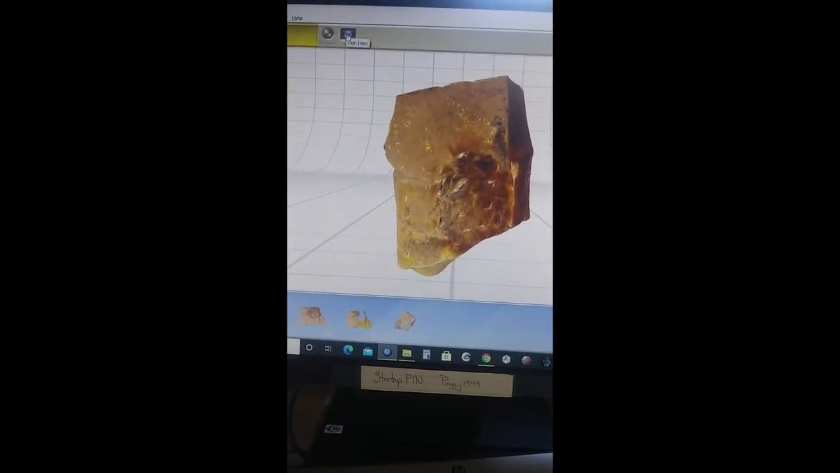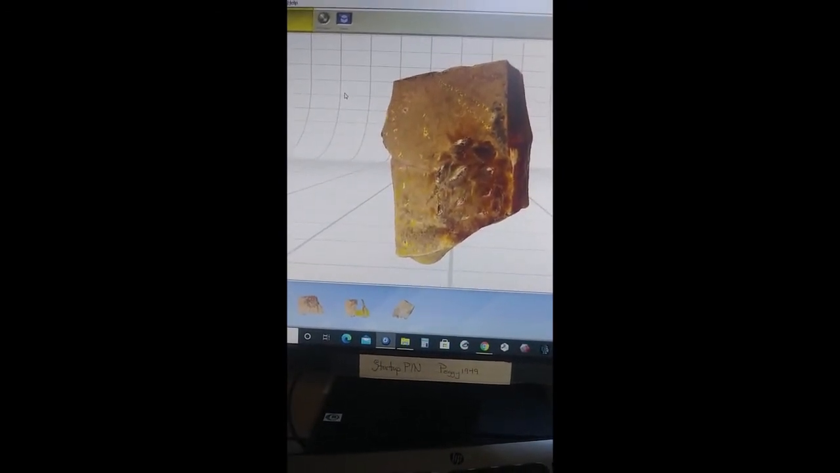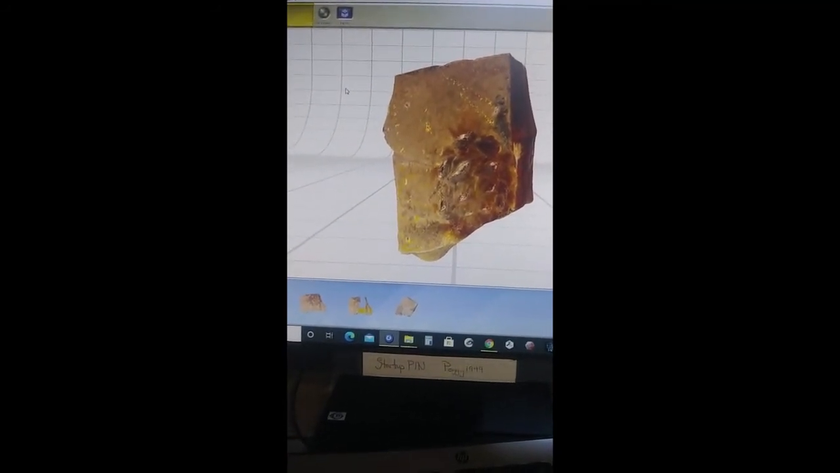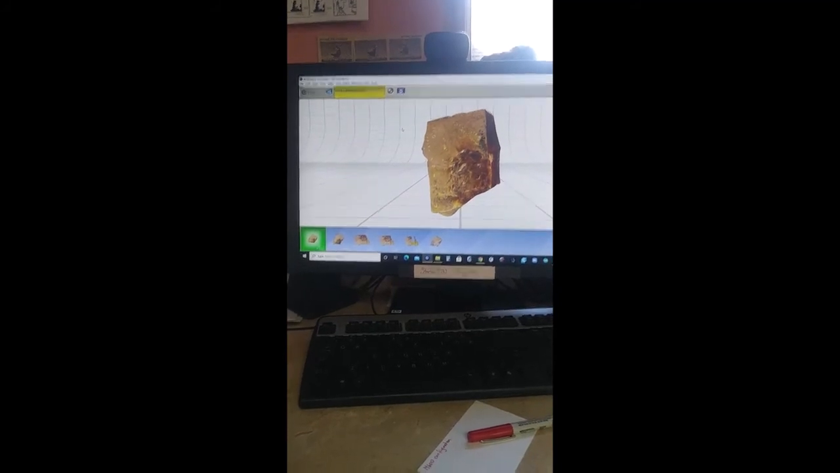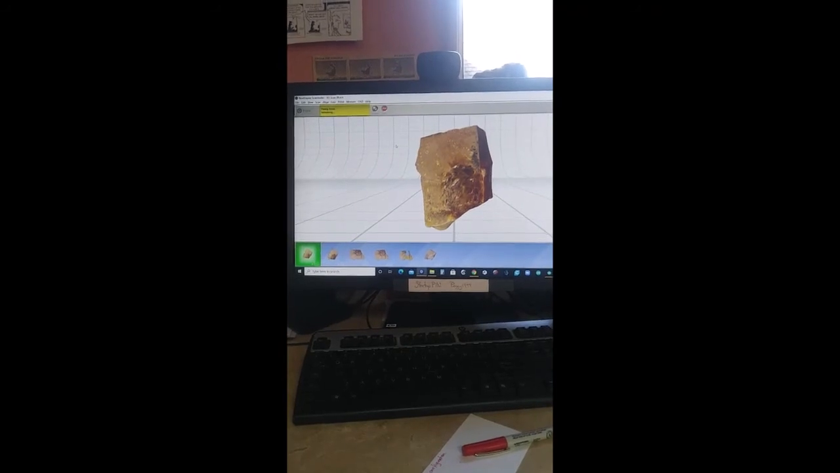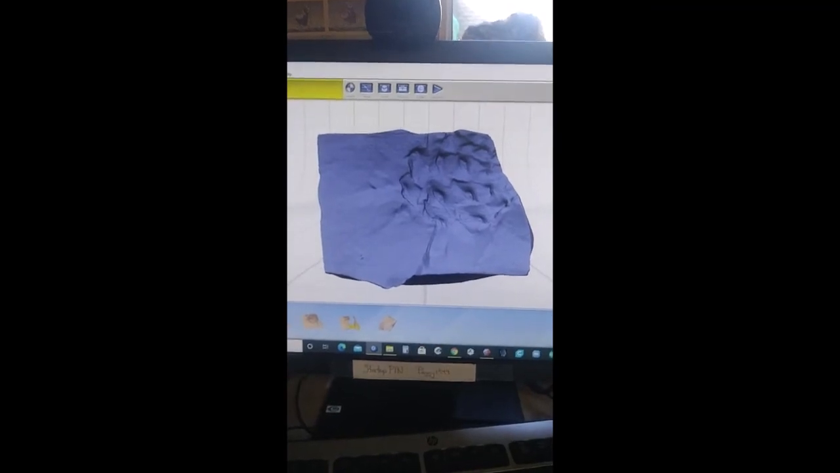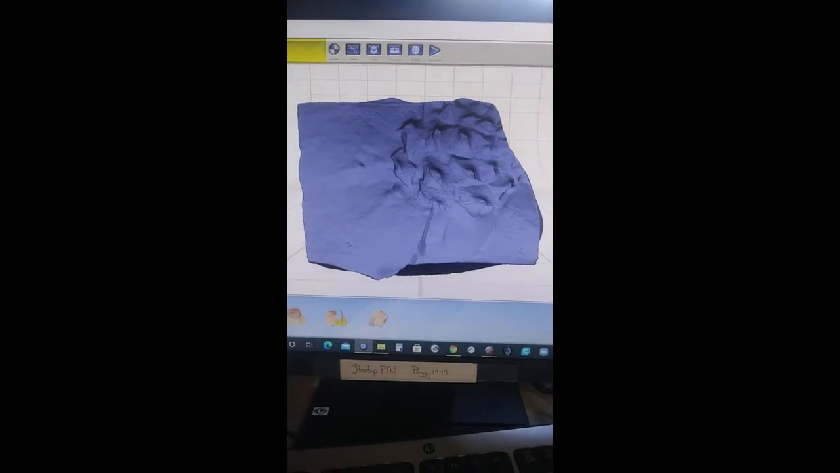But if you hit fuse again, even though it's just fusing one layer of mesh, it greatly reduces the mesh errors and makes it much easier for subsequent programs, such as your slicer program or something, to handle the mesh. So we've gone through and fused it twice. That gives us a final scan.